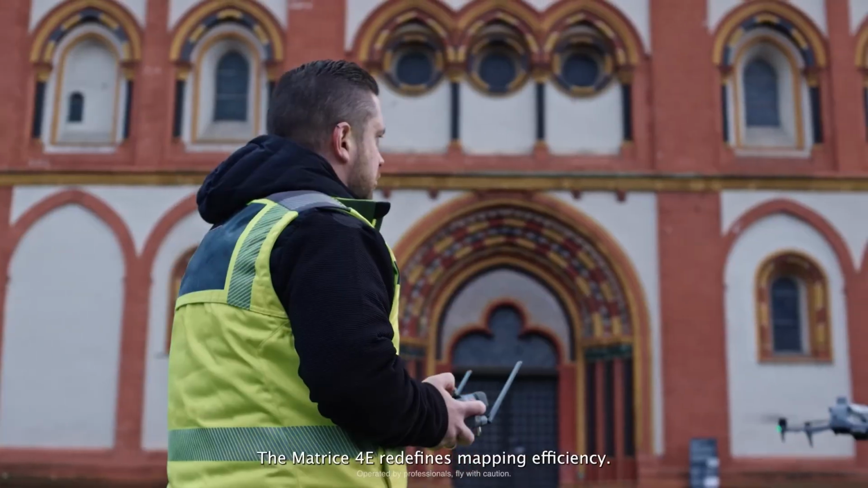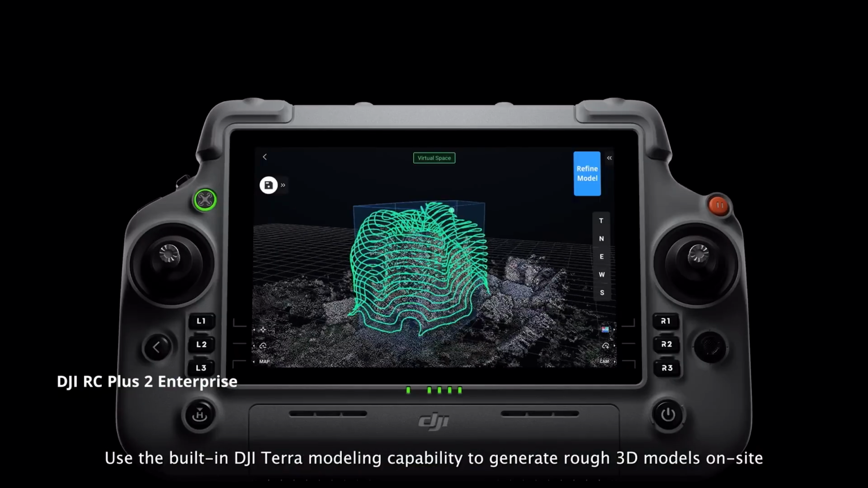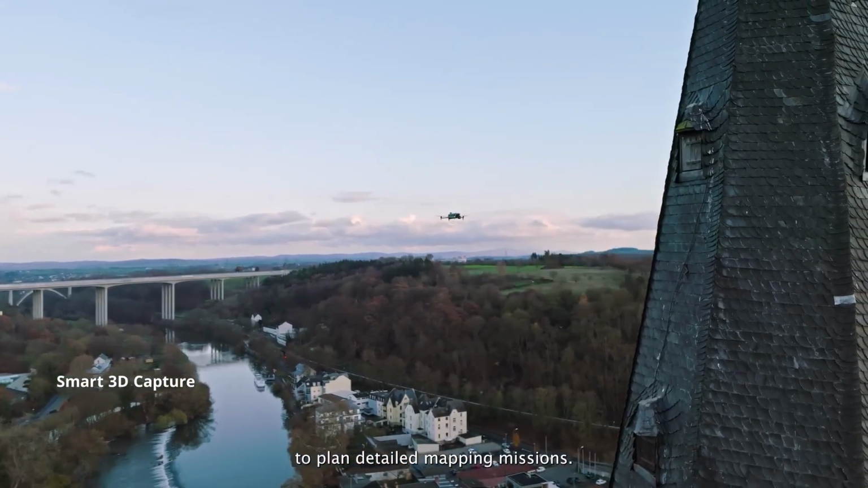The Matrice 4E redefines mapping efficiency. Its remote controller supports customizable flight routes. Use the built-in DJI Terra modeling capability to generate rough 3D models on-site to plan detailed mapping missions.